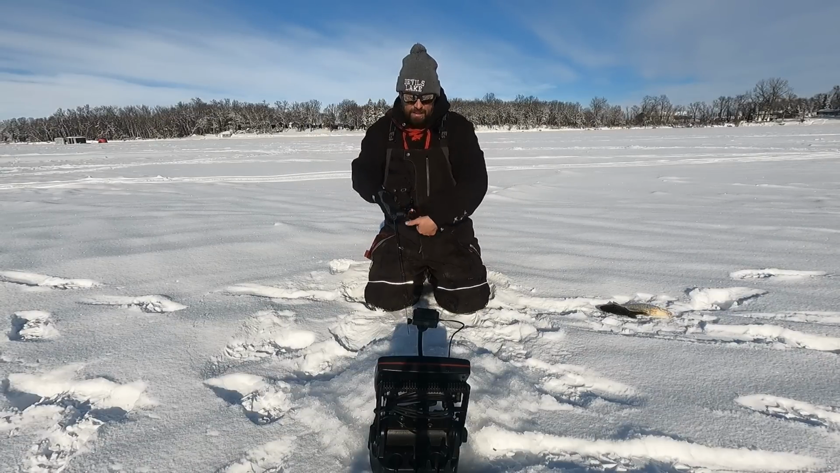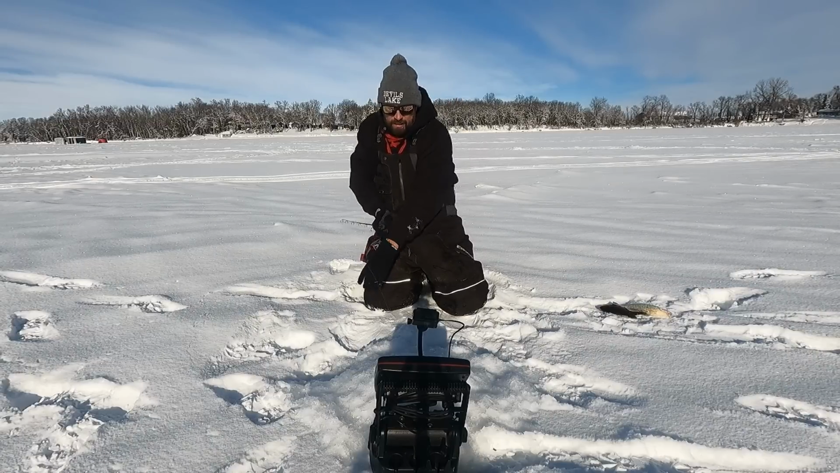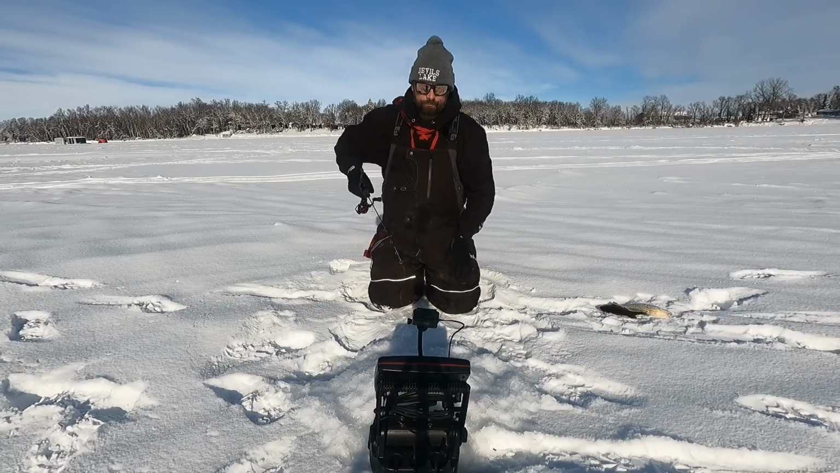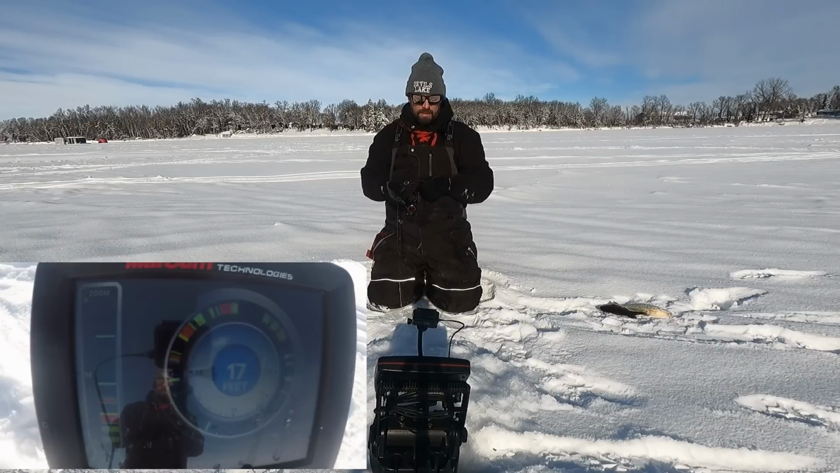Once you get up over that 9-inch mark, that's where I draw the line on fish that I'm gonna keep and eat. I like to let the big ones go. Plenty of meat on the smaller ones.